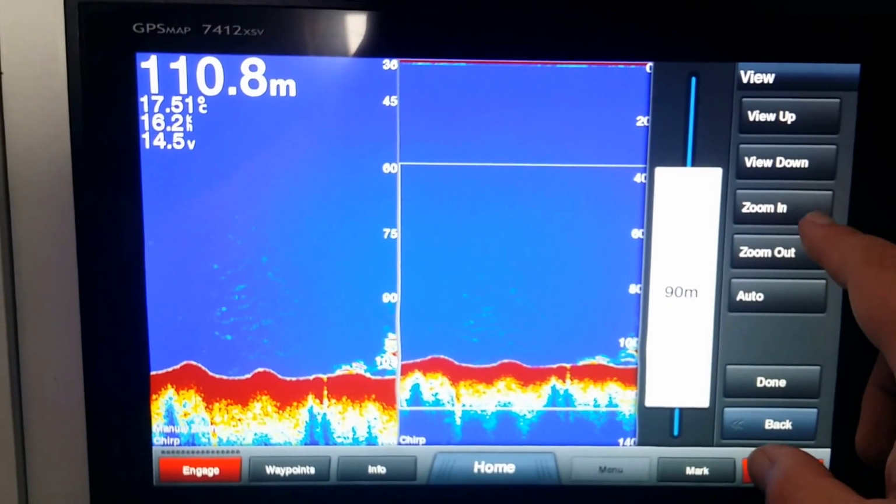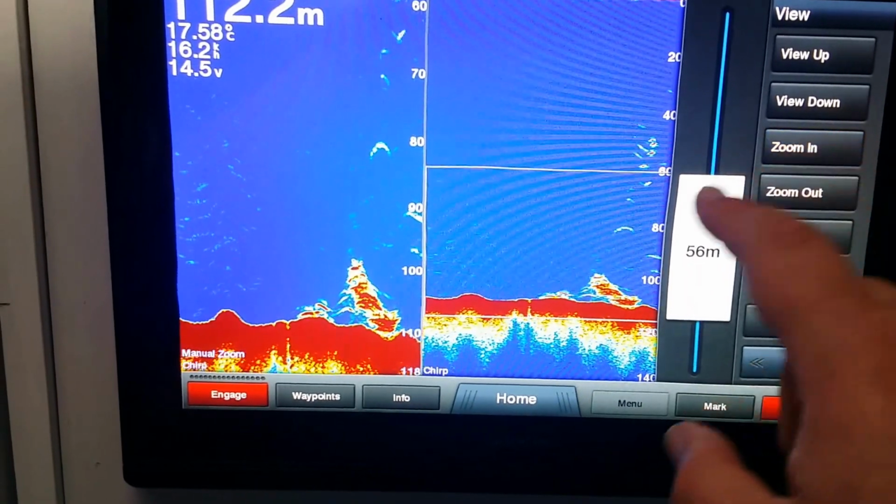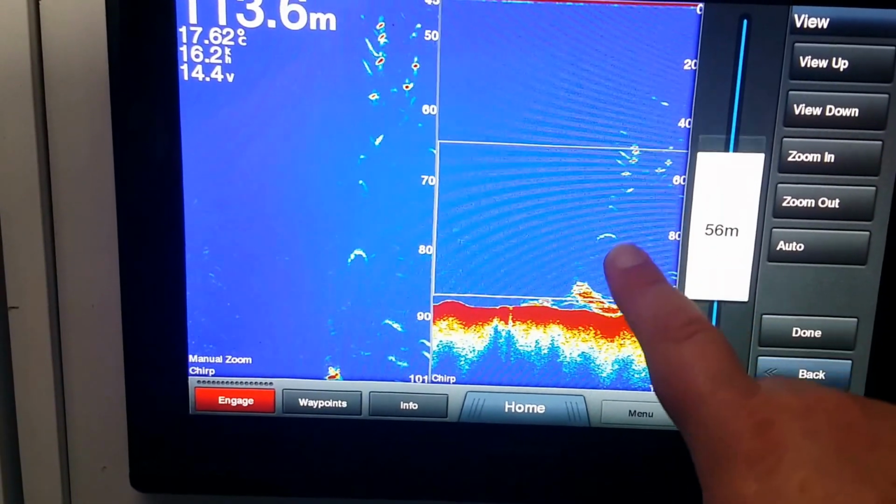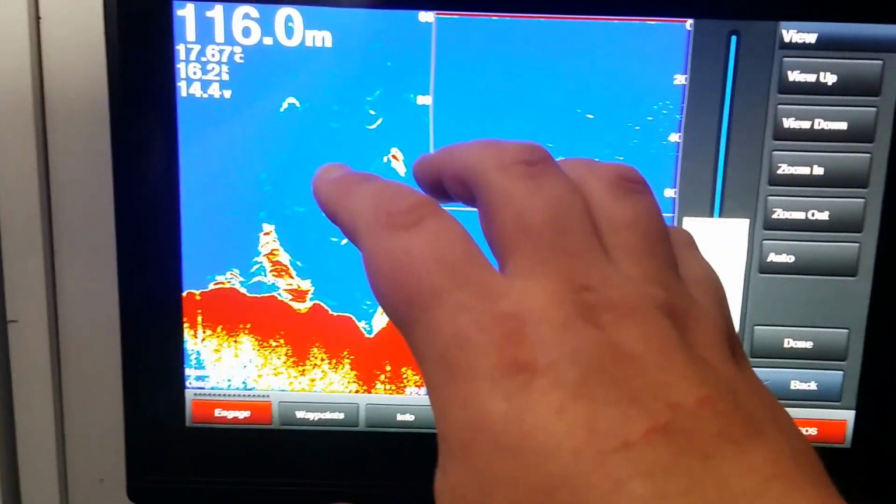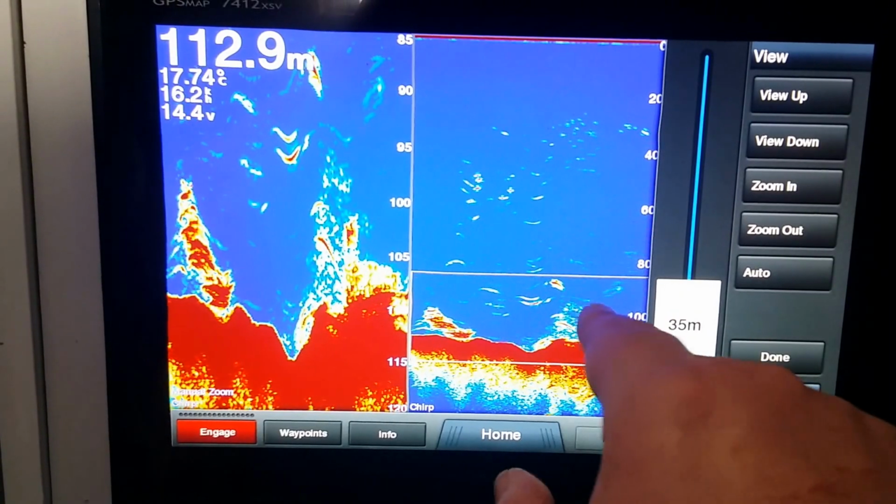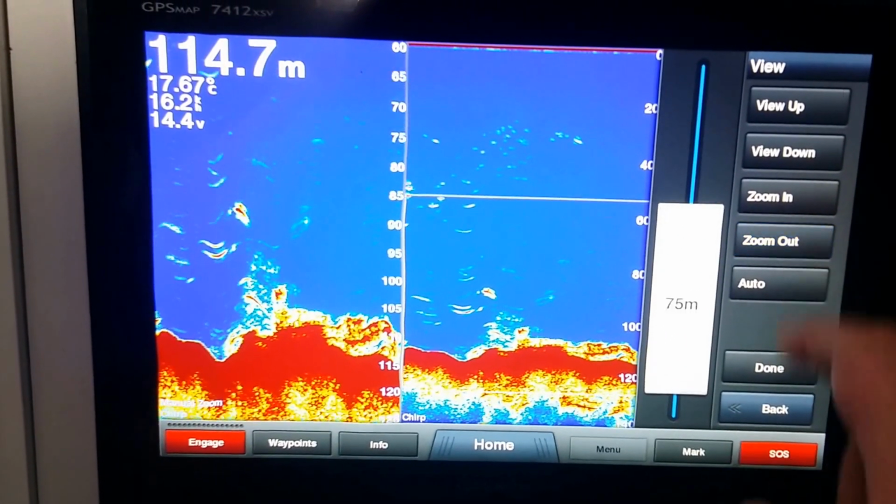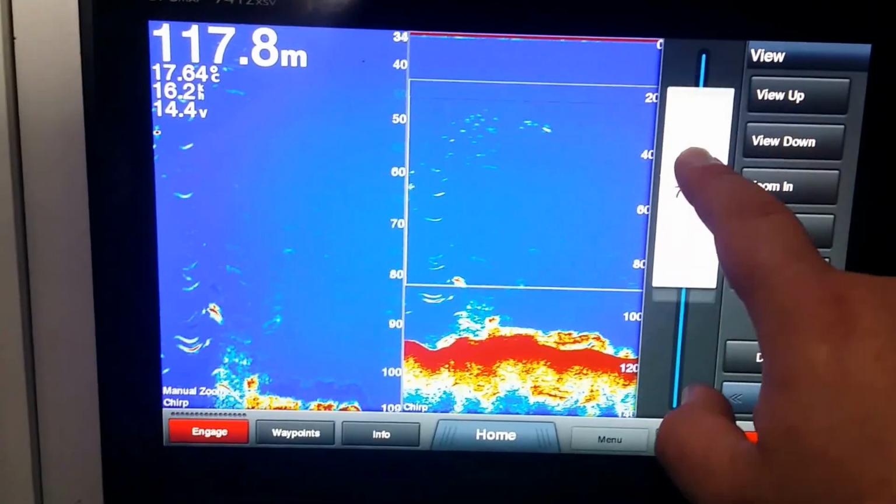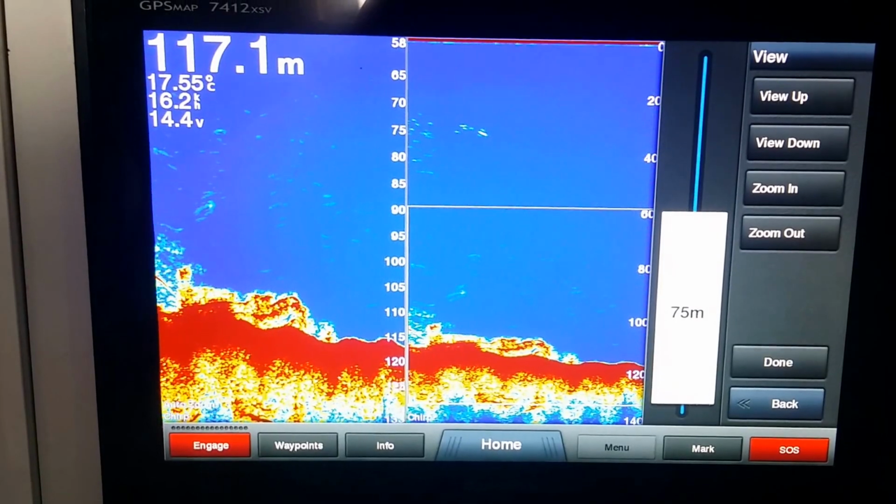So this box here is the full screen, and this section over here is the zoomed in section. I can increase that by zooming in, so I have a smaller area, and therefore I can see the target fish in greater detail because they're taking up more pixels. I keep on going, so I can really focus in on the bottom if I want. Or I can zoom out, scroll up and down. I also have this auto function, which will constantly hold it on the bottom if I want.